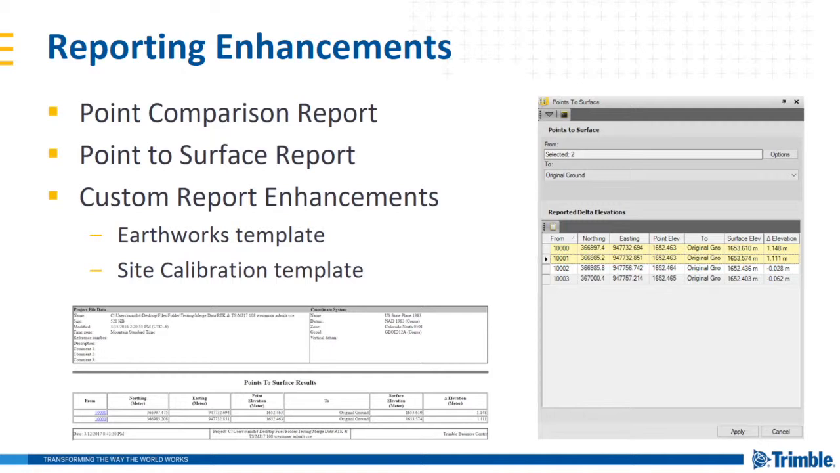For example, you can compare Kogo point data entered from survey plans and plats to survey data collected in the field on site to verify their accuracy.